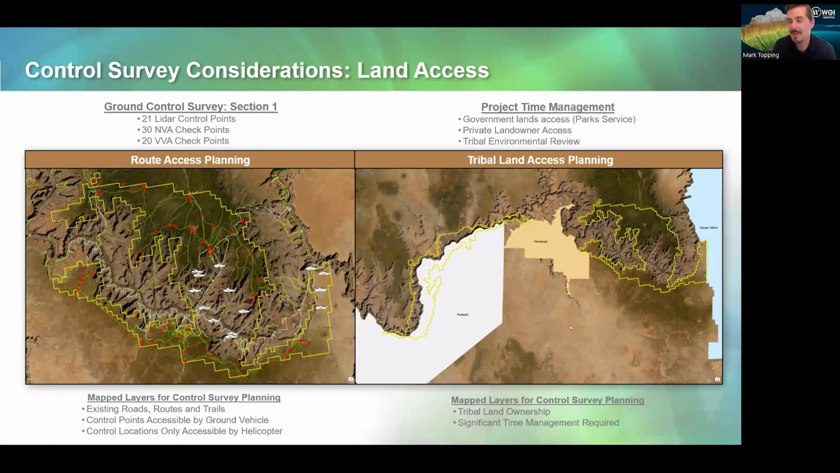Now that sounds easy. We send a surveyor out, they drive around, and they collect your points before you go fly. However, with the Grand Canyon, that presents a lot of challenges, particularly for just land access. Because we need to distribute these survey points, we can't access a large amount of these areas. So we have to think, what kind of vehicles do we have at our disposal?